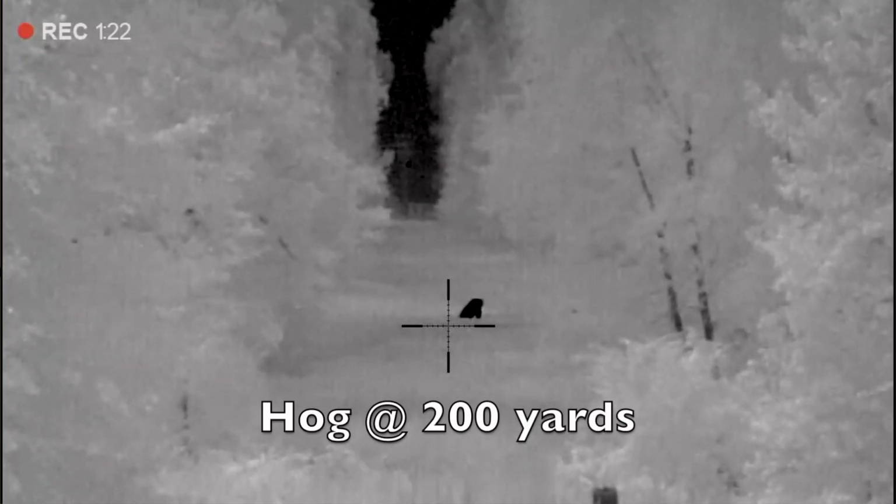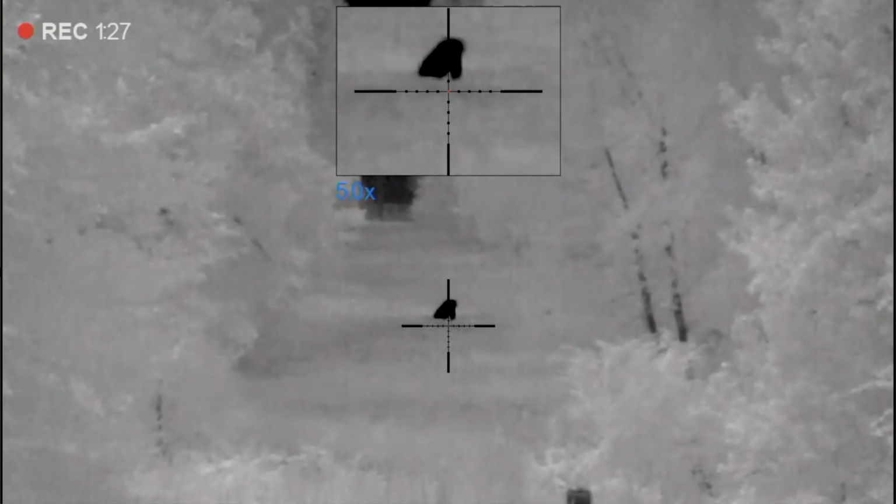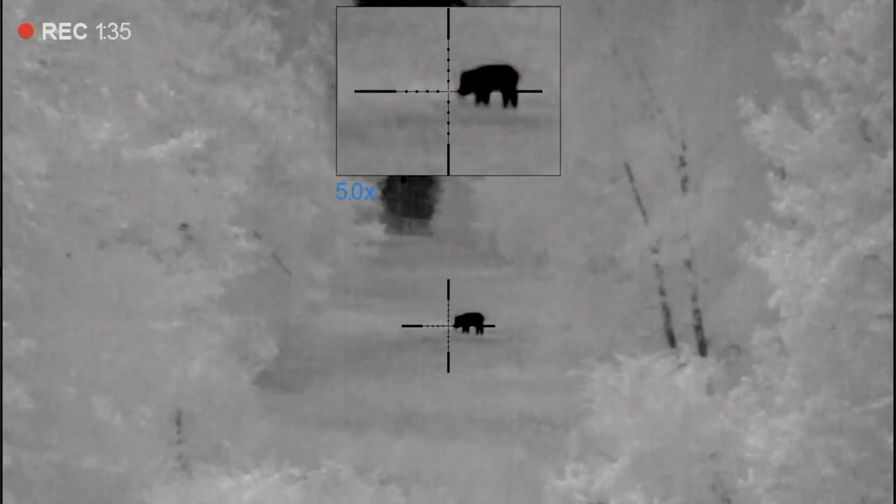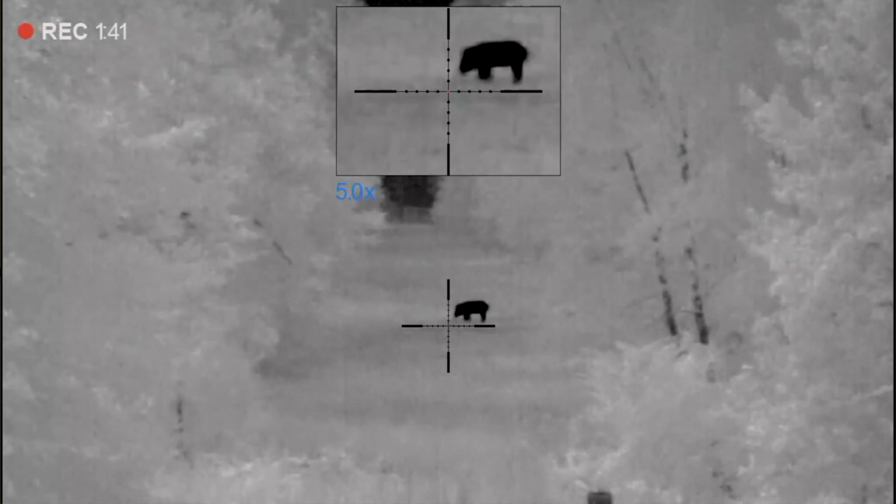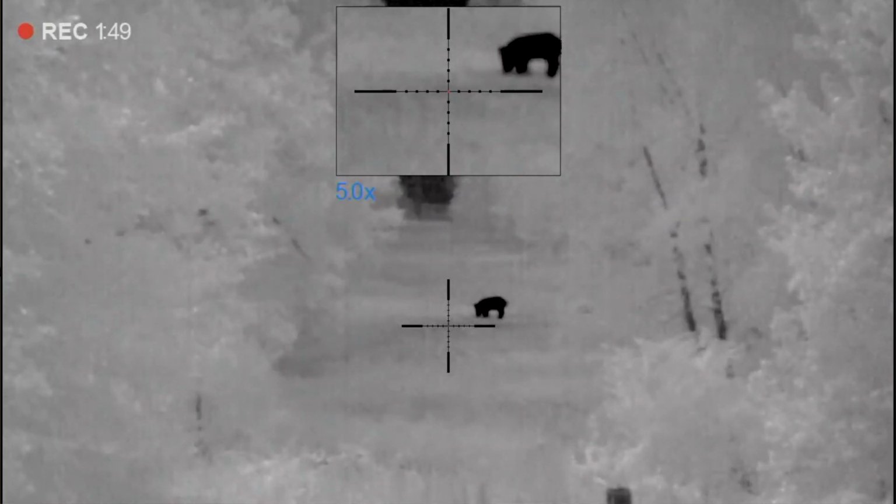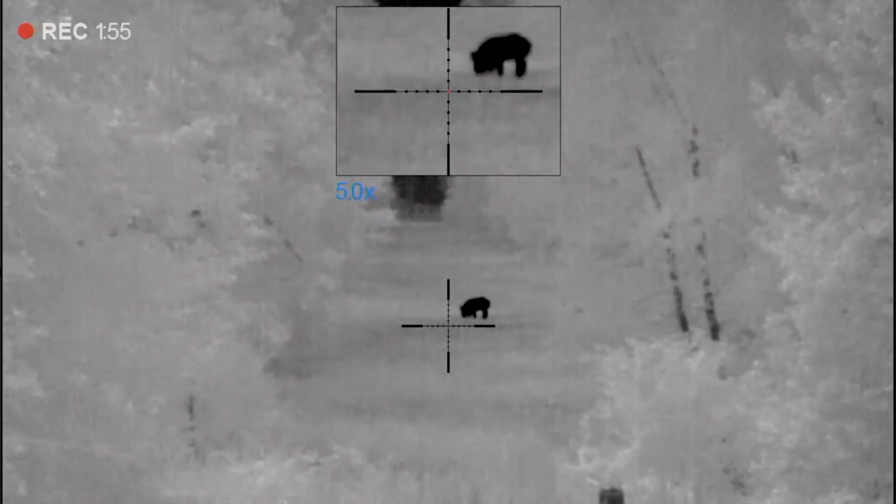Now, as far as ID range, you saw some of the videos. We looked at animals at different yardages, all the way from 50 out to a couple hundred. I'm going to say the realistic conservative ID range for somebody that's fairly new into hunting, it's going to be about 400 yards. If you are an experienced hunter, I think you're going to be able to ID more than that. It could be 500 yards, maybe even could be more, depending on how much you hunt, how much you thermal hunt and night hunt. Anybody that hunts at night and uses thermal know that there's a learning curve when it comes to IDing animals and knowing the mannerisms and the way an animal moves. But the more you hunt, I think the longer your ID range is going to be.